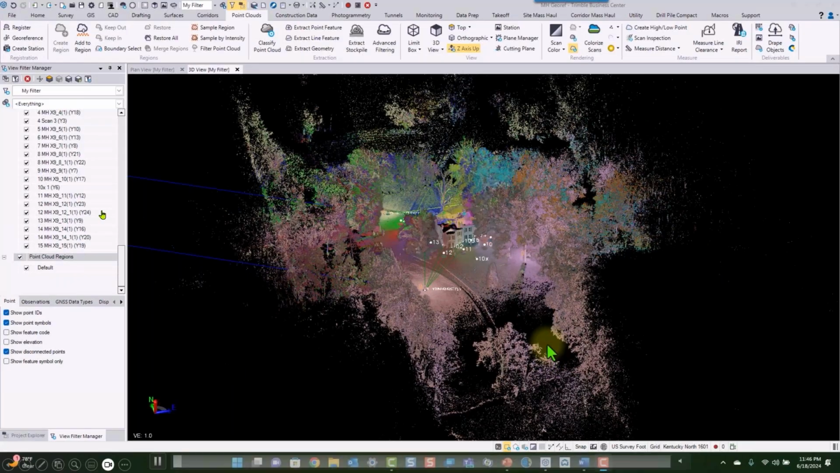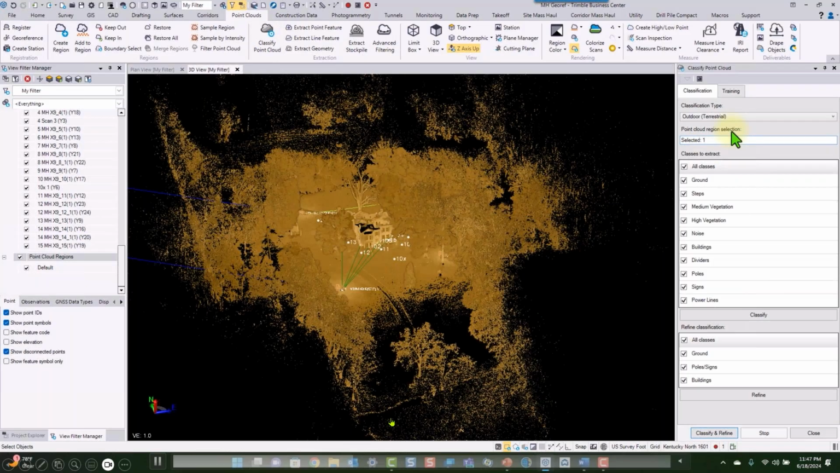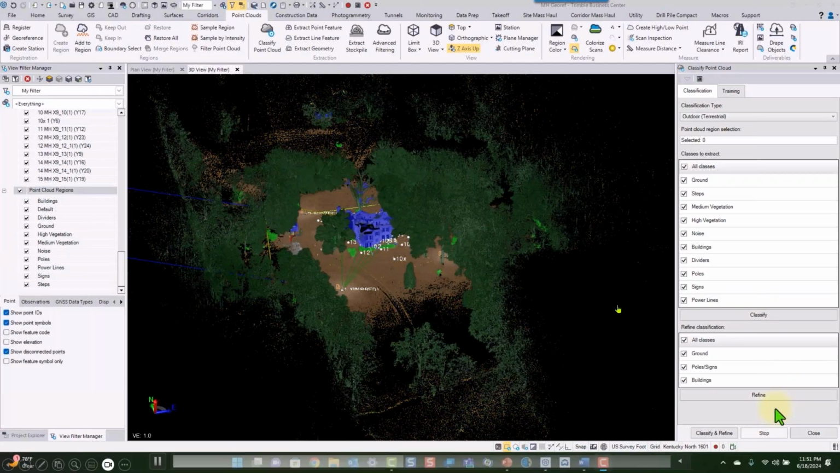So we'll just show you quick here. The automatic classification is actually up there. You probably do want to switch to region color. And there it is. It's basically a couple of clicks. This is the Classify Point Cloud tool. You just hit classify. And then you can refine as well, if you're not quite getting everything. So there's the classifications, and the regions will show up over here after you're done.